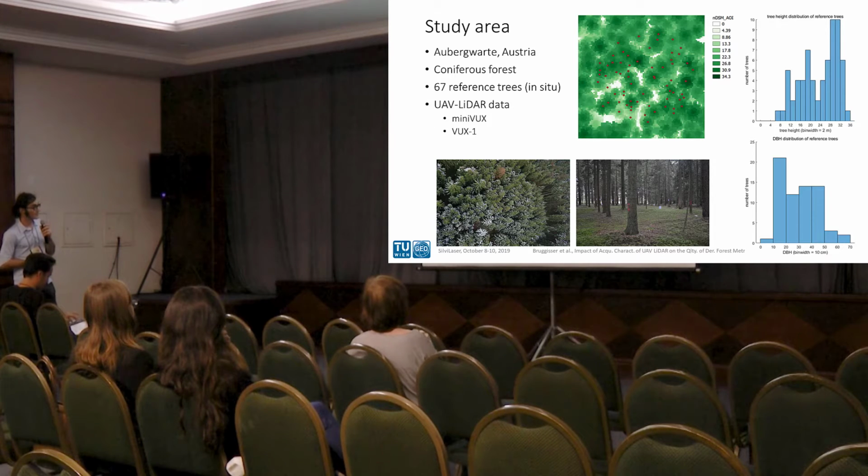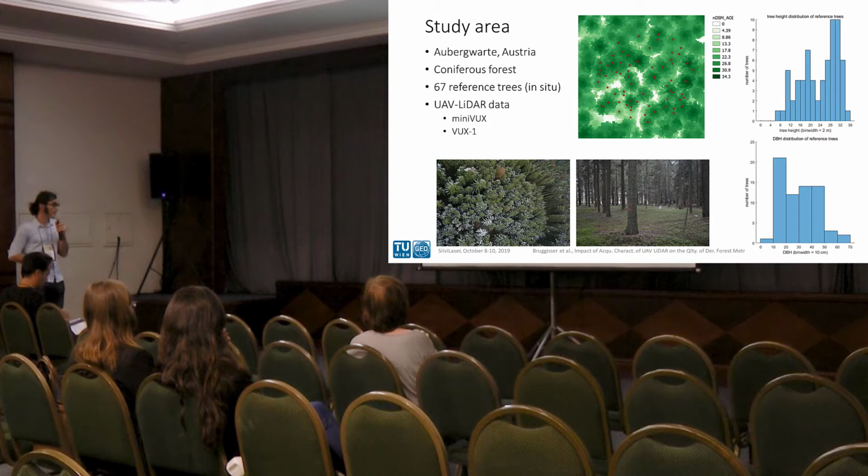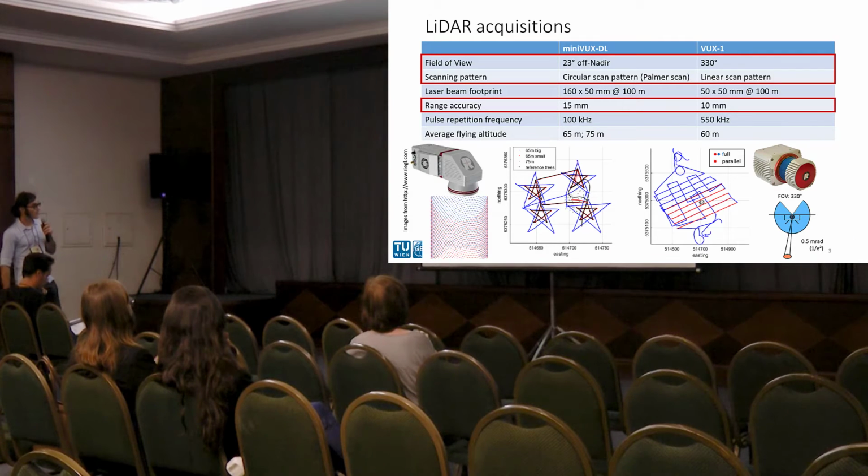As scanners, we used two of them, both manufactured by Riegl. One is the Minibox, downward looking, and the other one is the VUX-1, like the one used before.